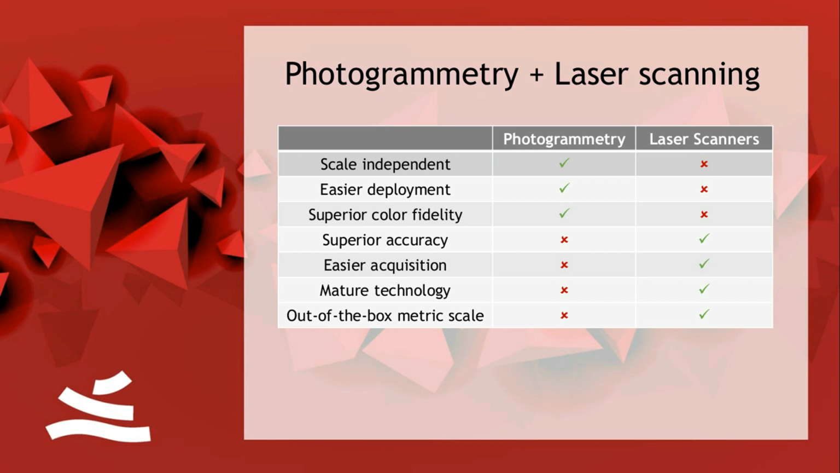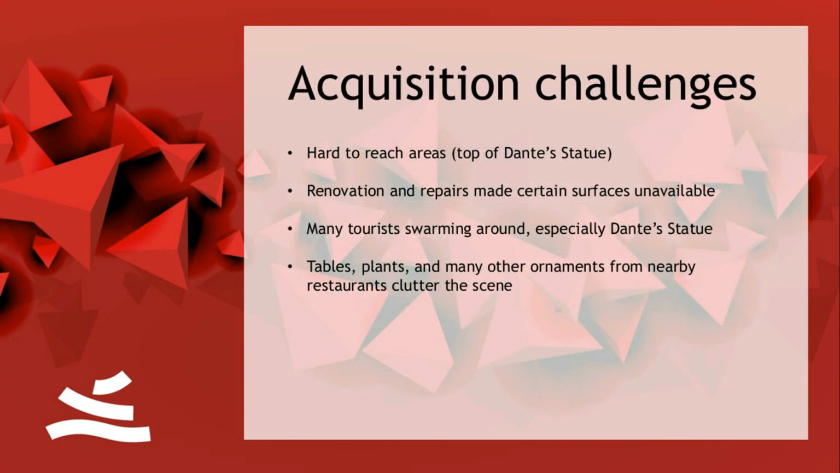On the other hand, the scanner has a superior accuracy. You just click one button and get your scan. It's a very metric technology, and out of the box, you already have a metric scale, which you don't have in photogrammetry. So they can compensate each other. And in this square, you'll see that we have some challenges to face.